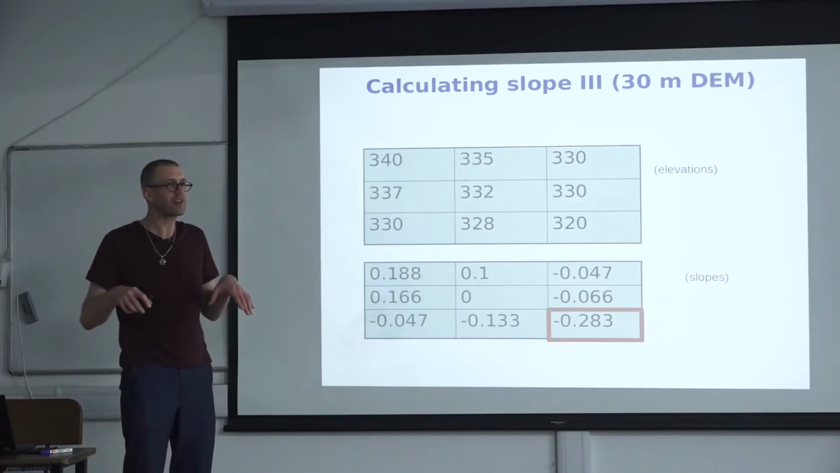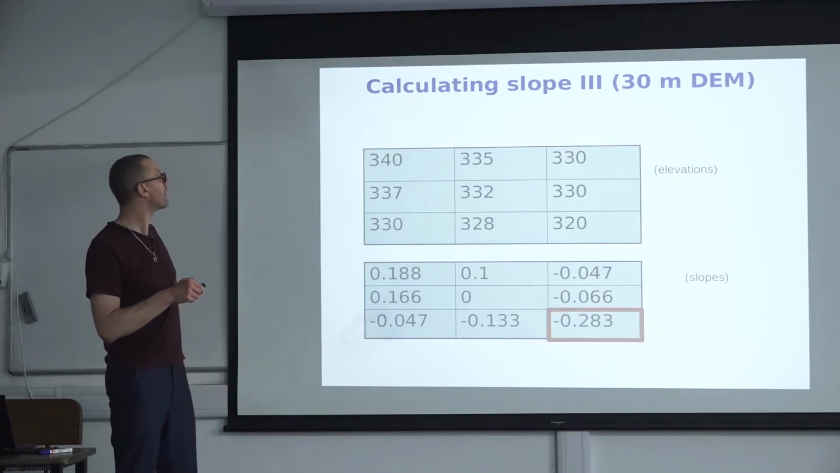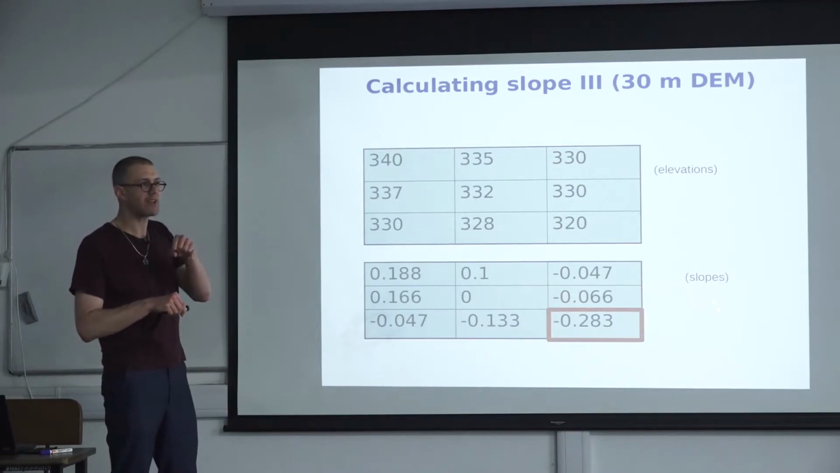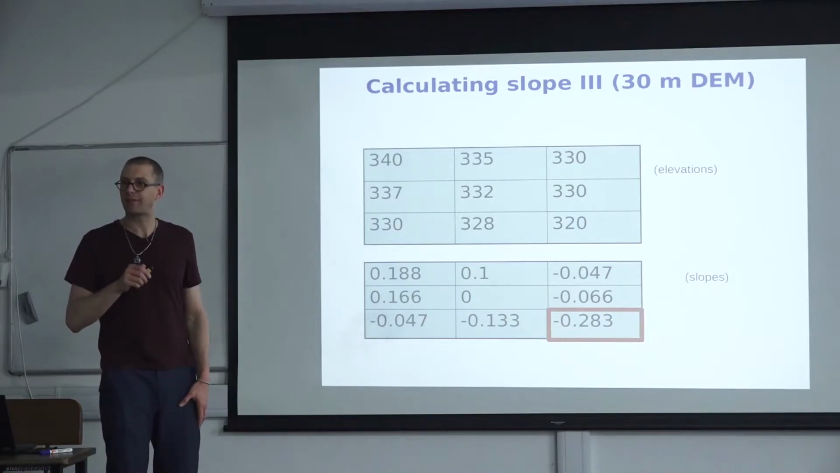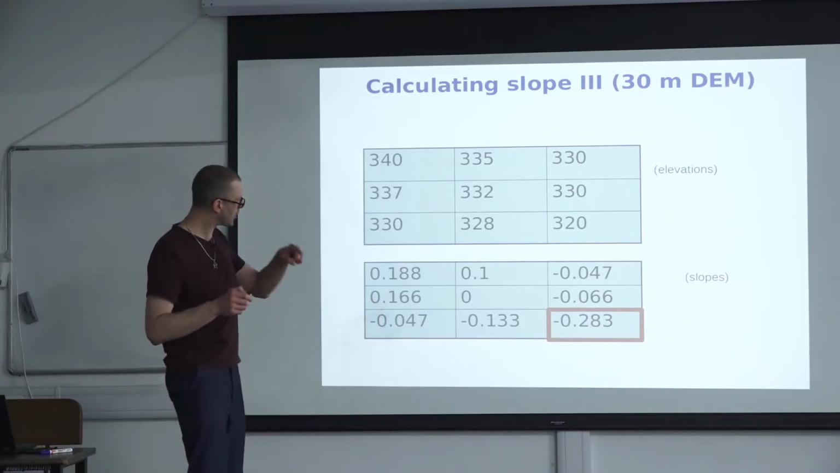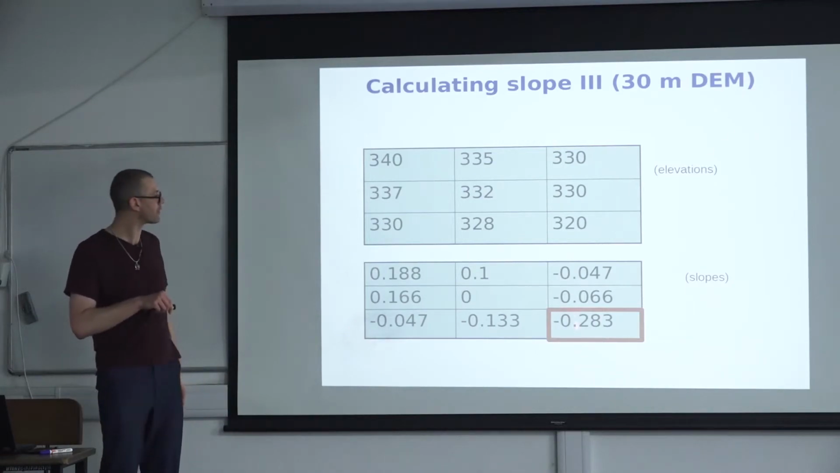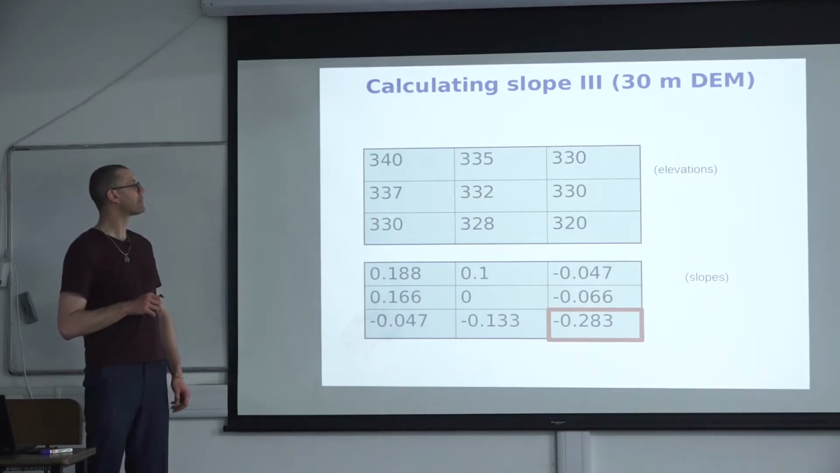You have 8 surrounding cells. So what is the slope value that you store? The general convention is that you only store the steepest slope. In other words, even though you have 8 values, you only store the steepest slope, and the steepest slope of the 8 neighborhood here is minus 0.28. And that's the single value that you store in that grid cell. Even though you would have many additional slopes in the x and in the y direction, the general convention is that you only store a single slope. That is at least what simple ArcGIS and QGIS applications do.